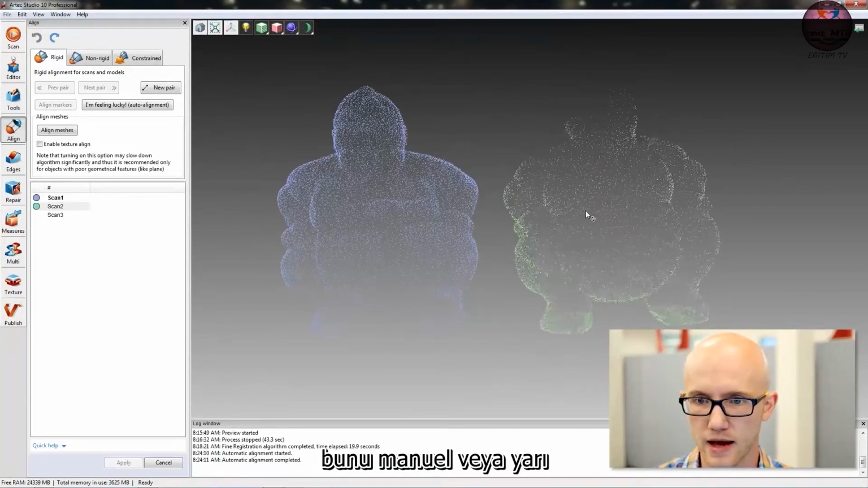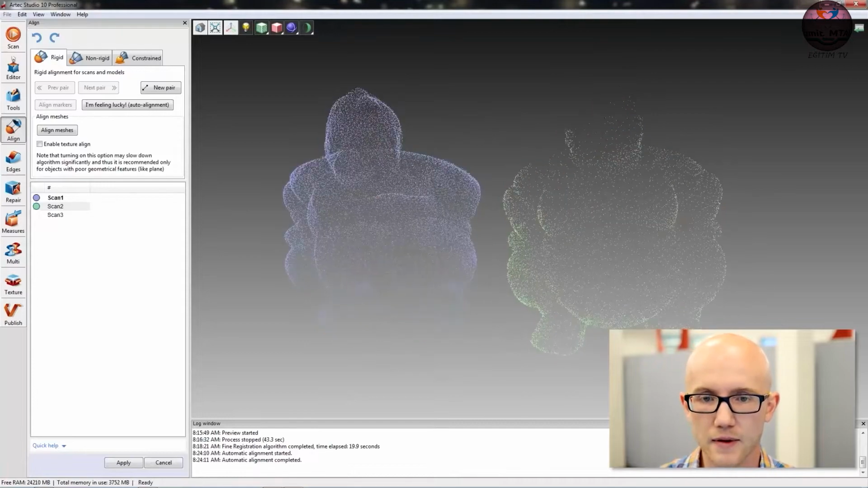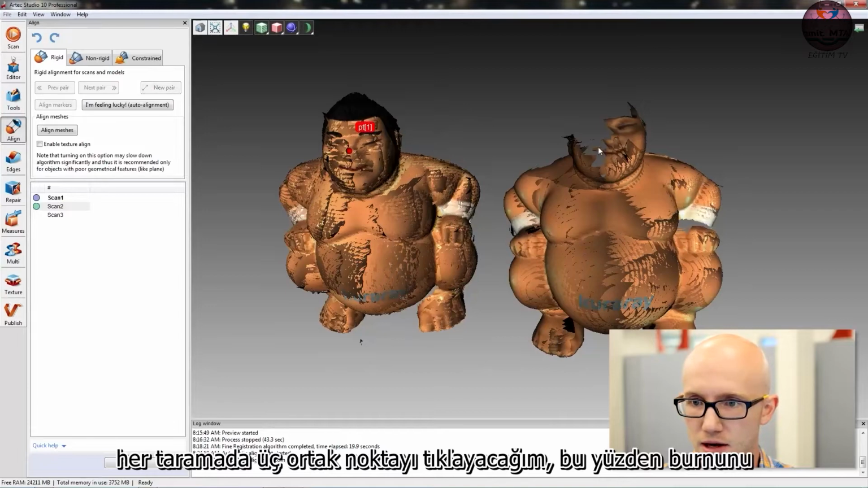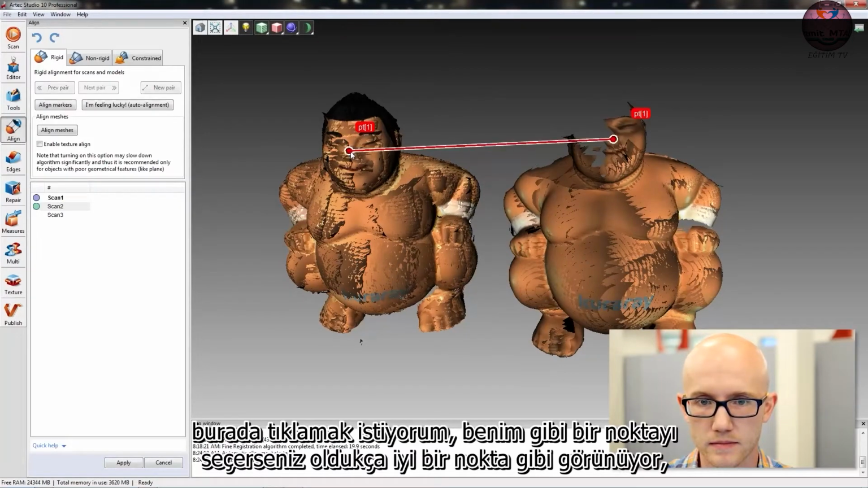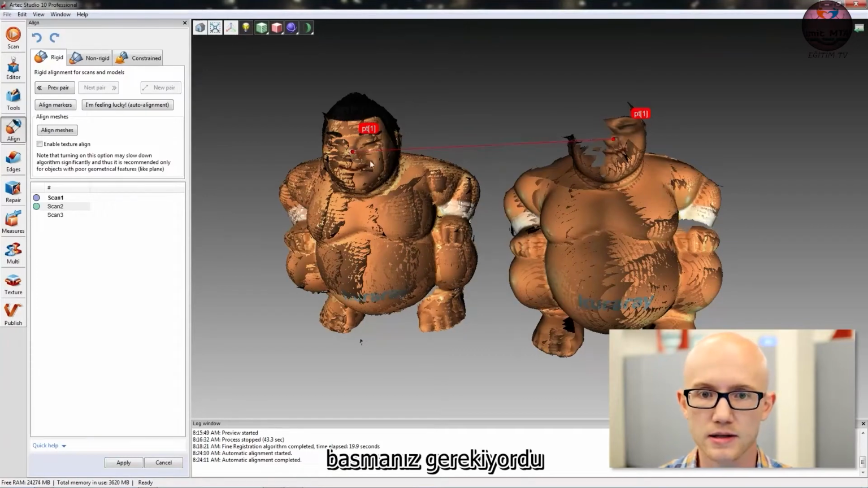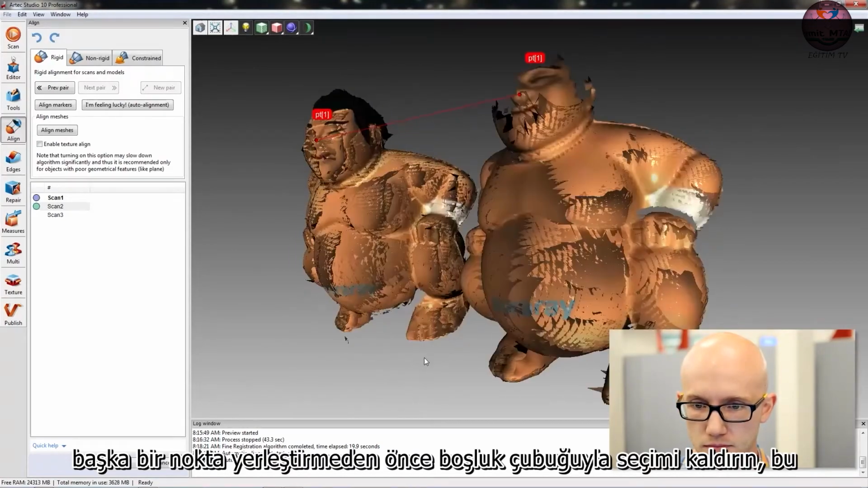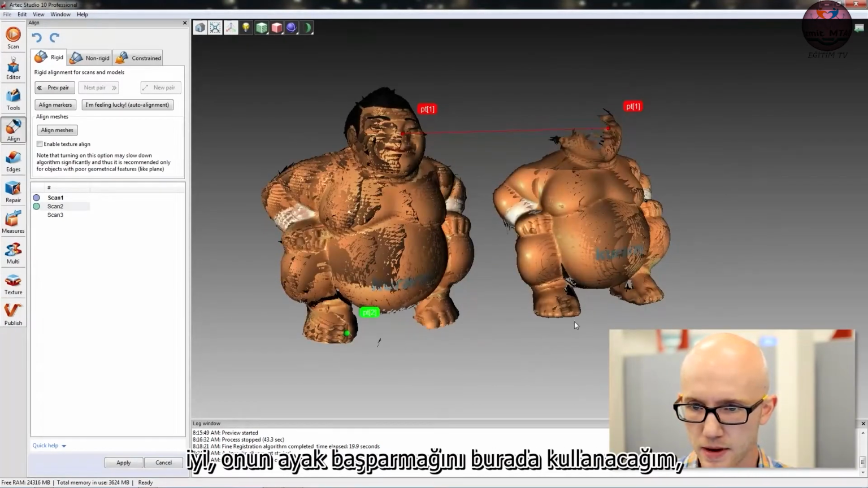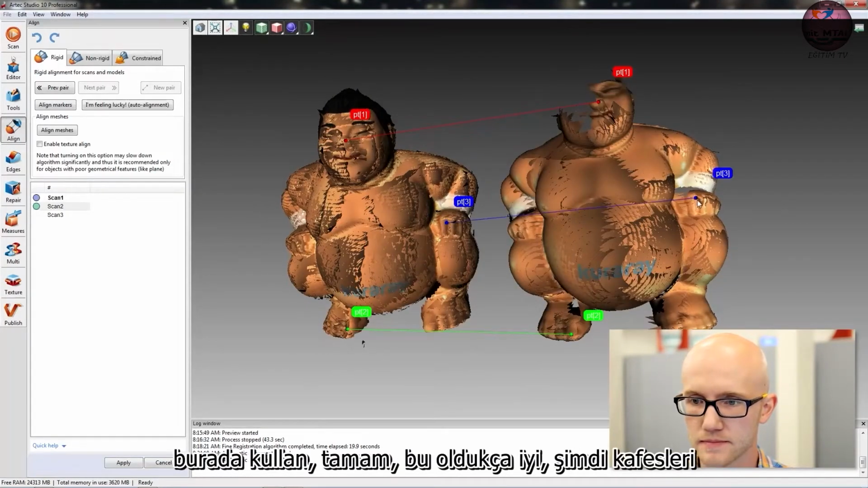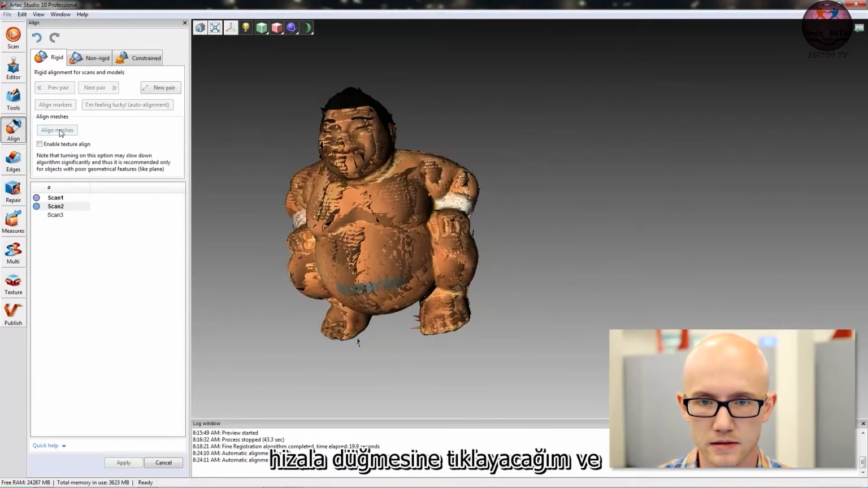And we're going to do this the manual way, or kind of semi-manual way. So what I'm going to do is click 3 common points on each scan. So I'm going to click his nose here. This seems like a pretty good one. If you select a point like I just did, you have to press the space bar to deselect before you can place another point. So that's good. I'll use his big toe over here. I just need to get close. Use his knuckle here. Okay, so that's pretty good. Now I'll click the Align Meshes button.